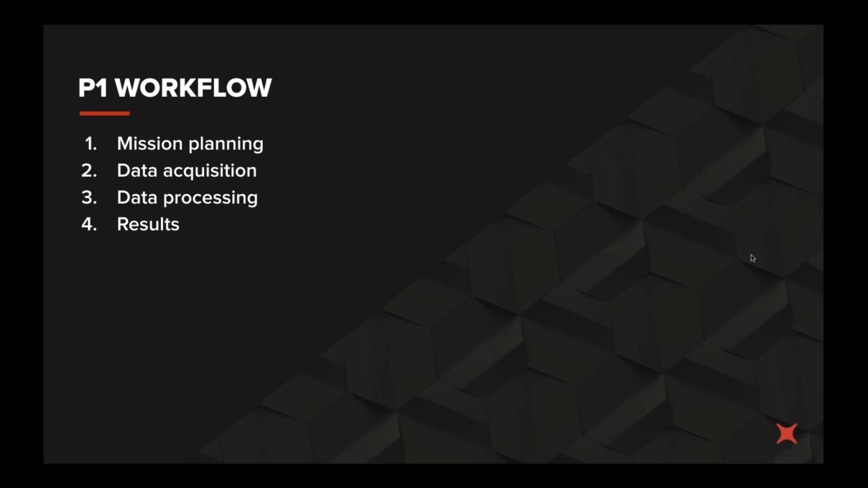So mission planning is done in DJI Pilot. We'll run through that, data acquisition and the settings we used. We'll also be talking about data processing in DJI Terra only, and then the results that we achieved.